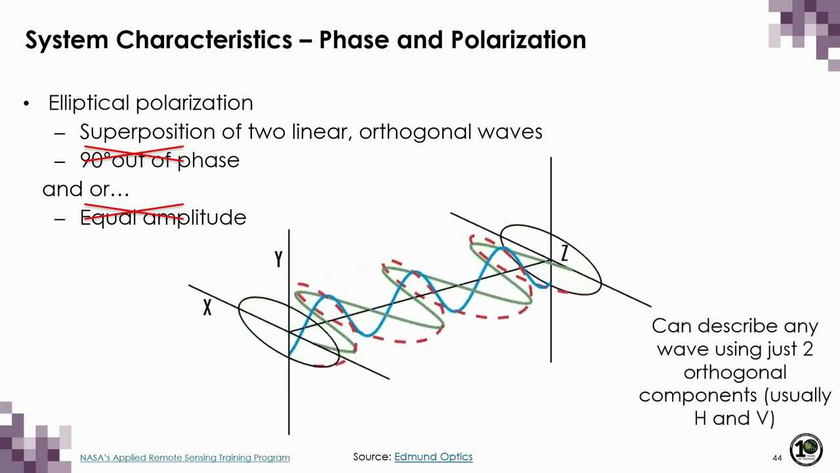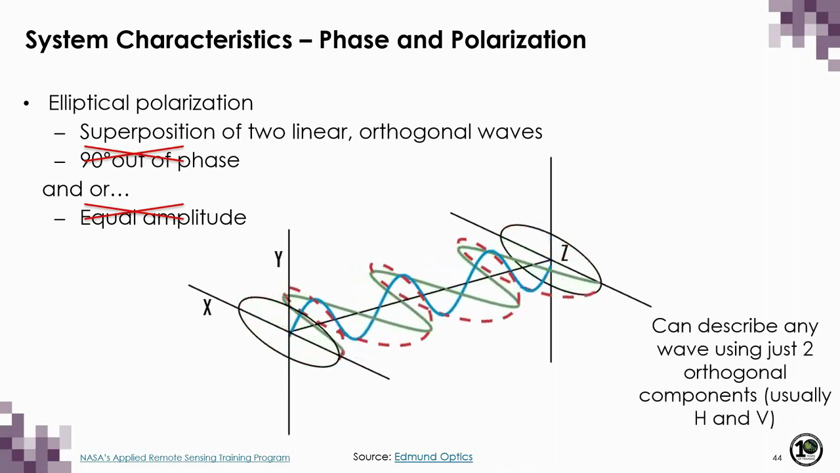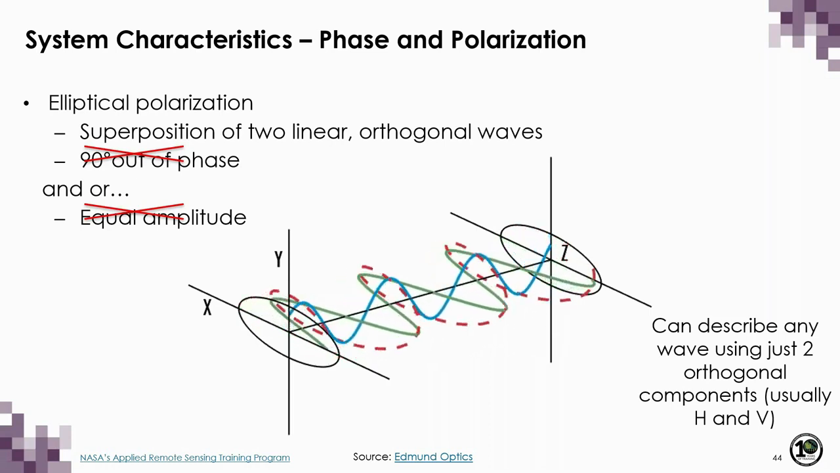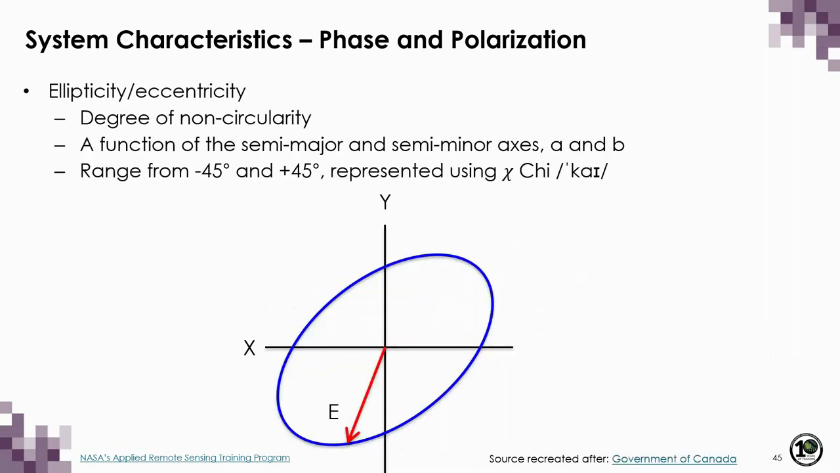And again, it's possible to describe any wave using just two orthogonal components, usually one oriented along the horizontal axis and the other oriented along the vertical axis. And it's possible to characterize the degree of non-circularity of a wave using something called the ellipticity or eccentricity.